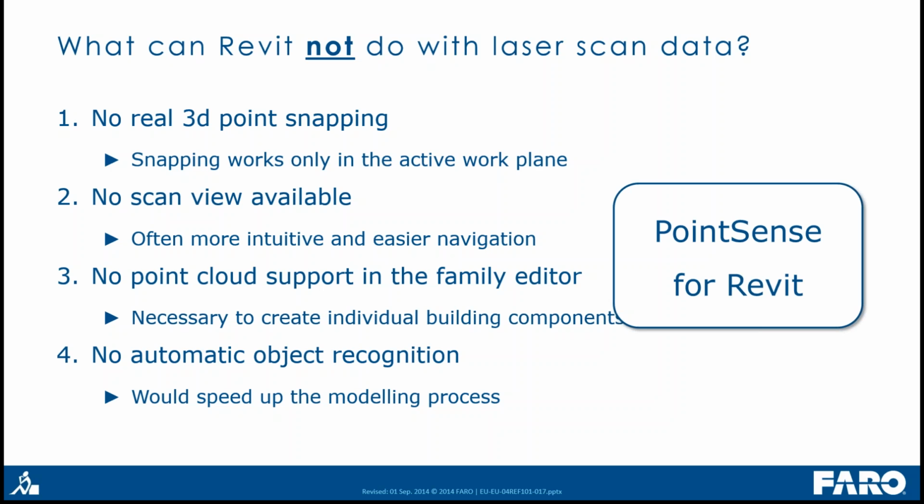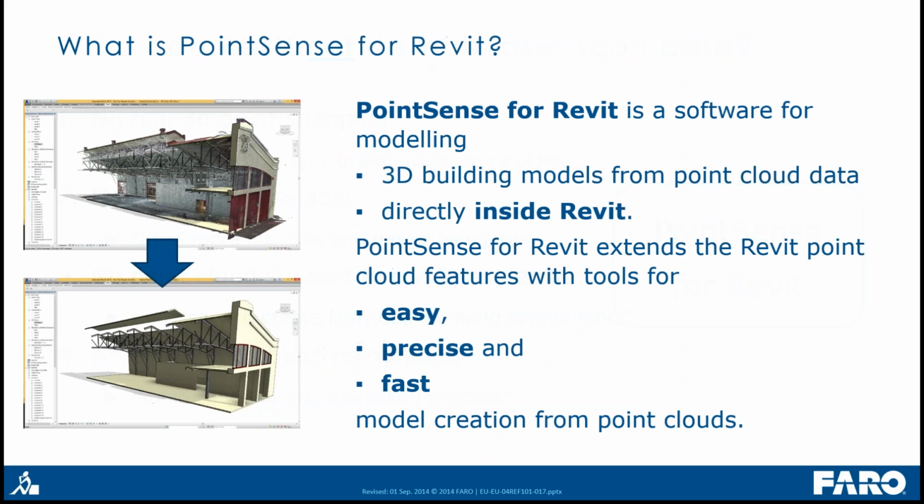And all these points come together, and so this was our starting point to develop a product inside Revit to work directly with the point cloud and to find solutions for all these things that Revit cannot do with the point cloud. So in the end, PointSense for Revit is a product that works inside Revit and that extends the Revit point cloud features to give you easy, precise, and fast tools for model creation from point clouds.